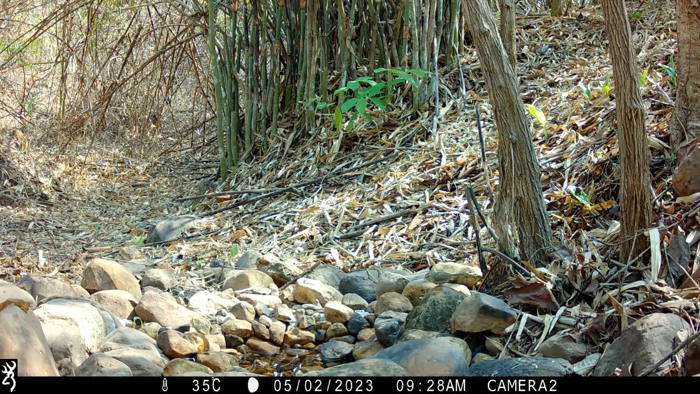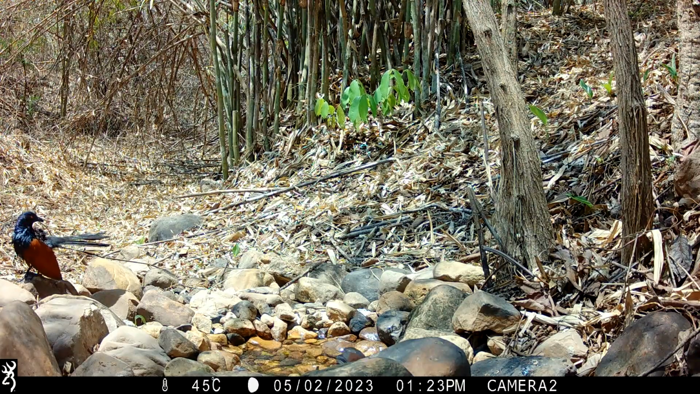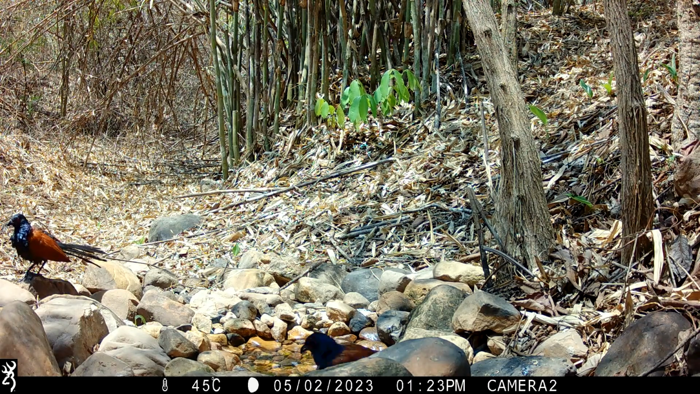I've moved the camera around now, as you can see. It's now positioned closer to the pool, so we can get a bit of a closer look at the birds. It does mean that the water is right at the bottom of the picture. Sorry about that. I've attached the camera directly to a tree, and this was the best angle I could get. The light is a little bit harsh at this point.